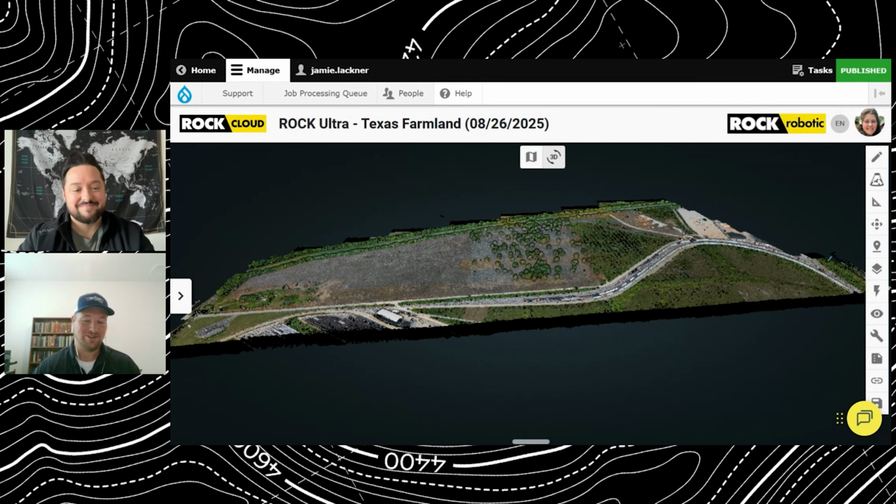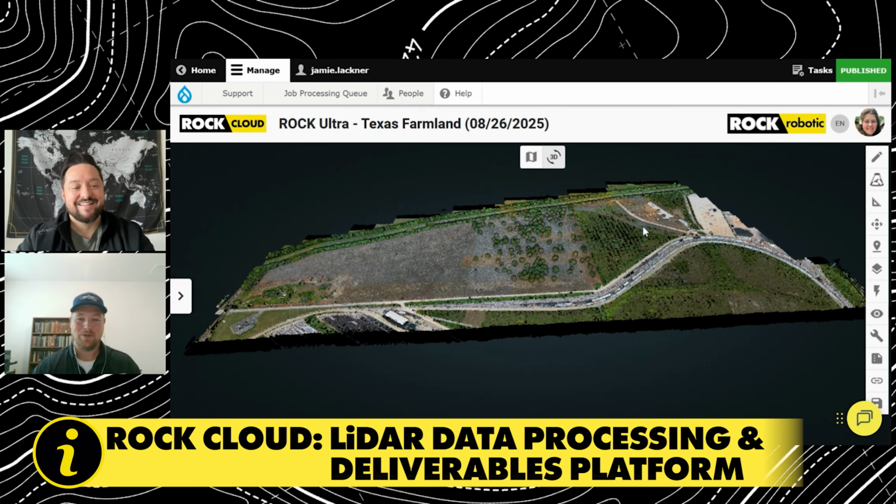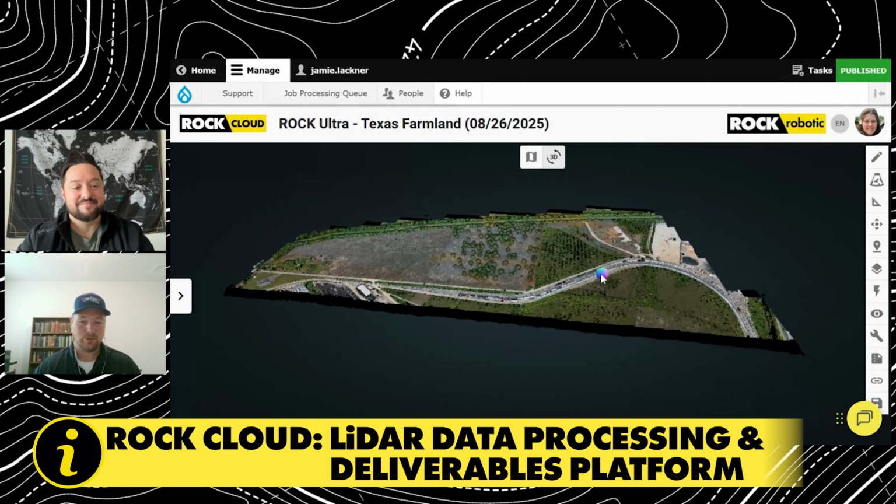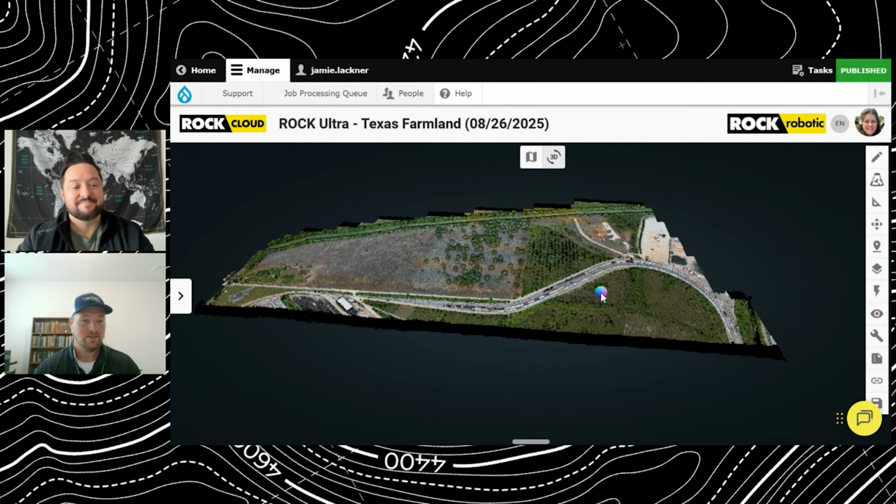The grass or the vegetation was green, the power lines were pink, the buildings were red. Then when I opened up the ROCK Cloud and realized that I could provide more information to these engineers through colorization, through inspection photos and those things, that was a game changer for me.